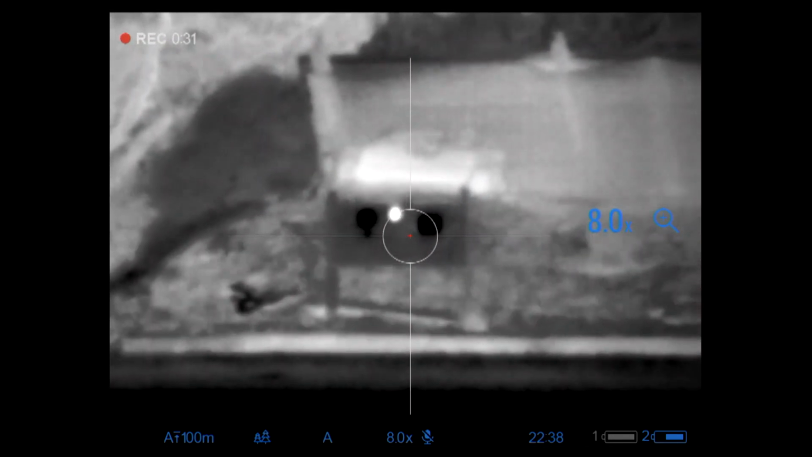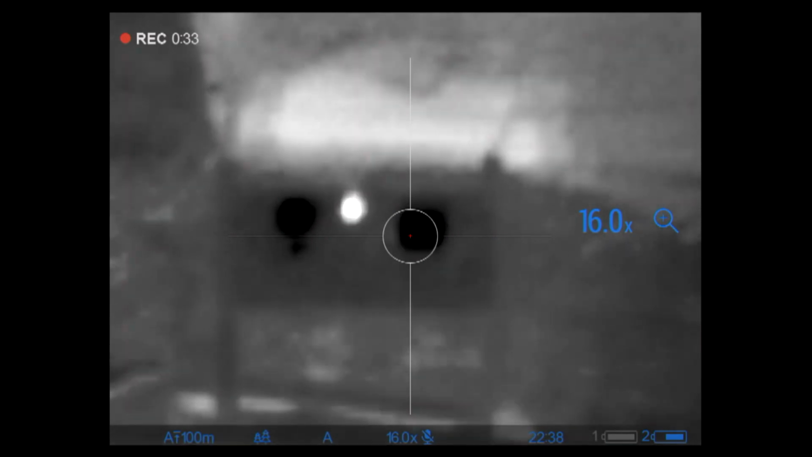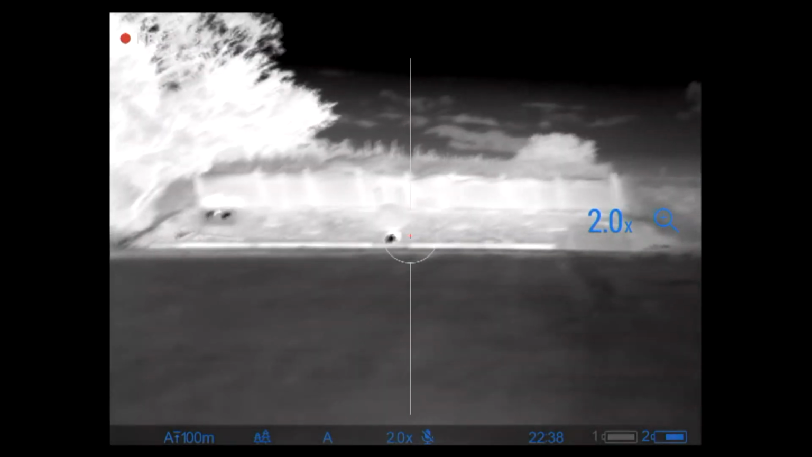Those targets are not good enough. So that's not worked. That's fine.